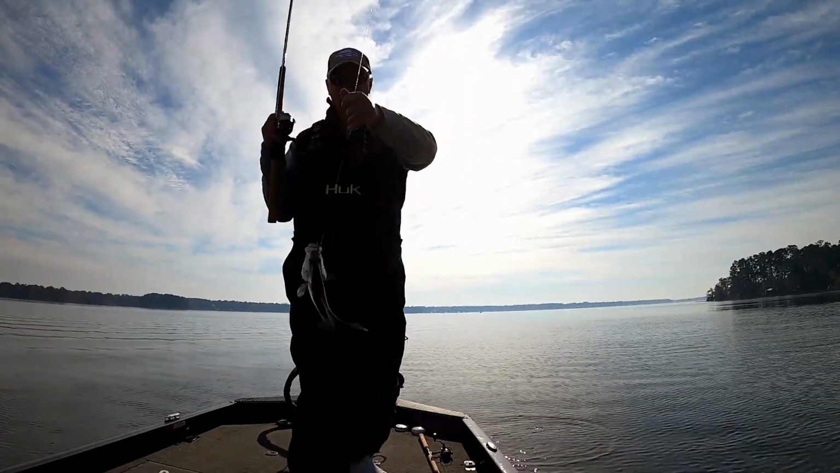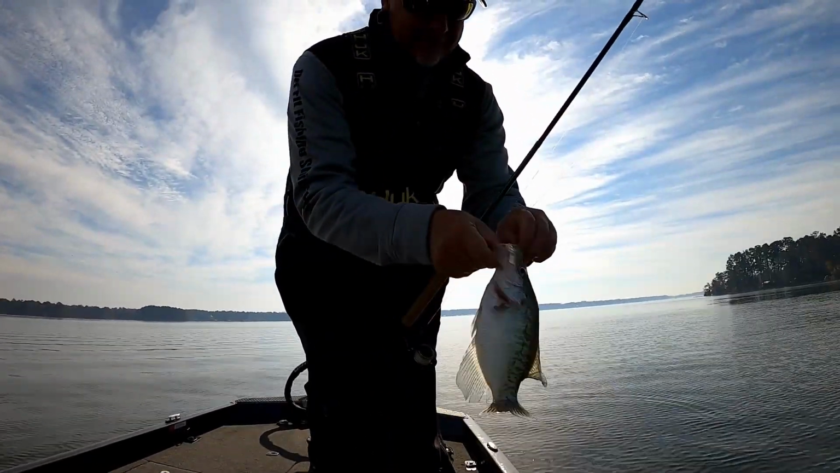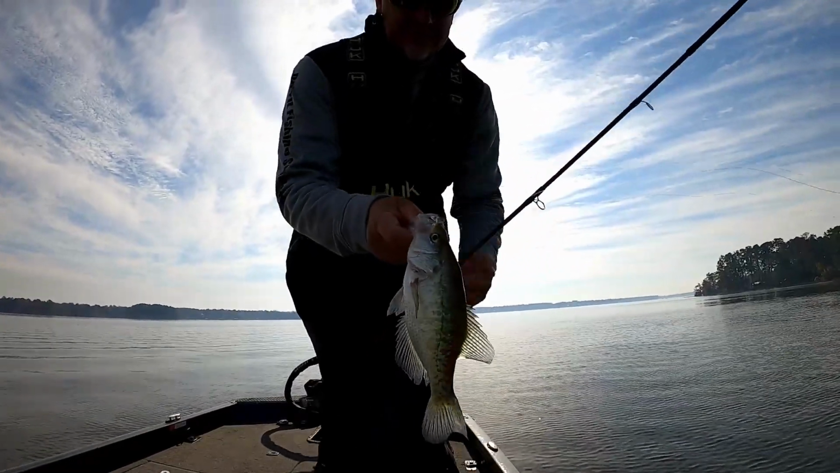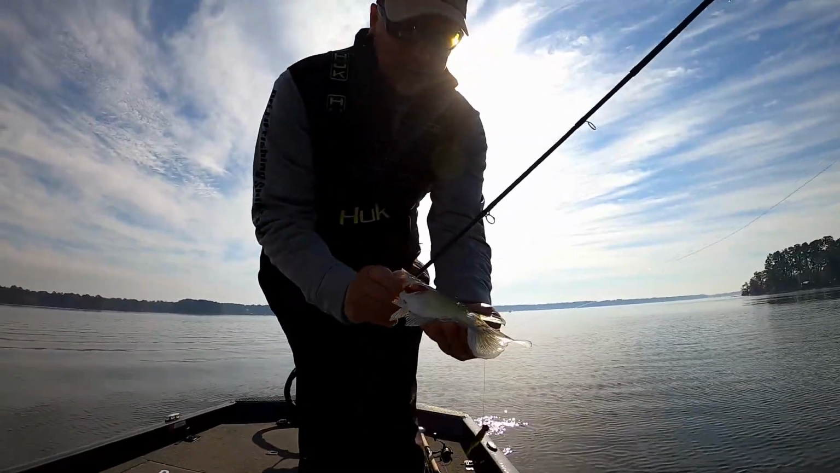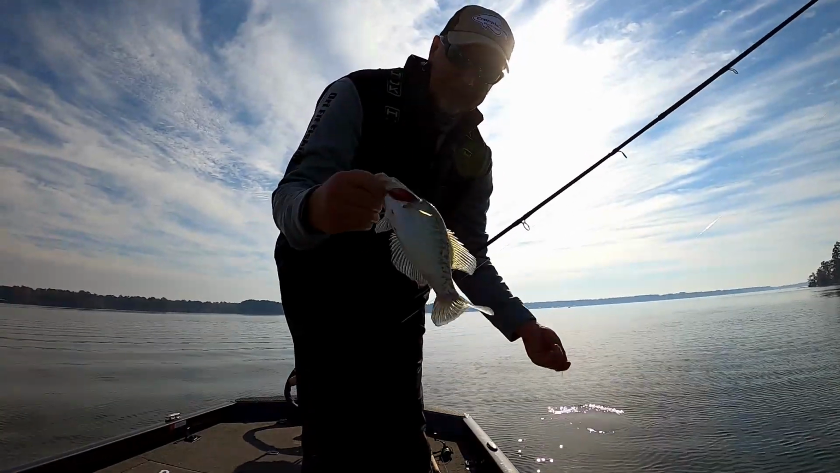Oh yeah. Number 3 white crappie. Not monster fish that I'm catching out here in this lake, but you know what? I can look for them later. At least I'm catching some. How about that? A pretty little white crappie. Number 3. Heck yeah.